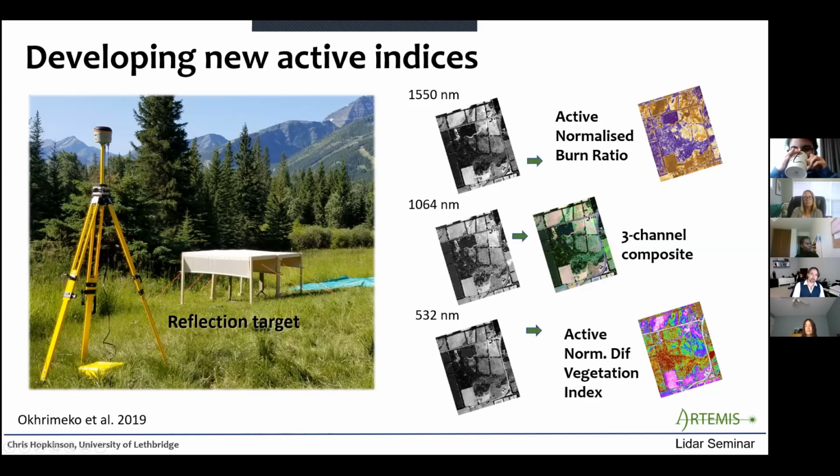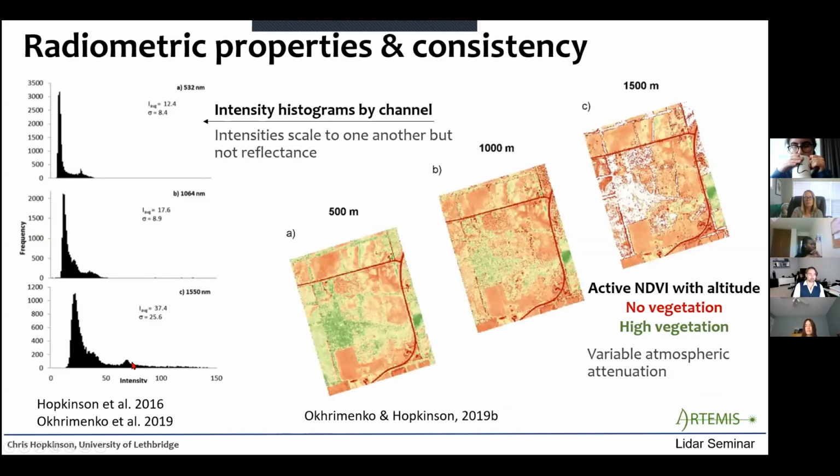So some of the products we're trying to develop are normalized ratios, things like shortwave infrared to near infrared, which is analogous to a burn ratio in the optical community, and then visible to near infrared, which is analogous to a normalized difference vegetation index, something that we're all probably quite familiar with. So here you can see the signal intensity response in each one of the channels.